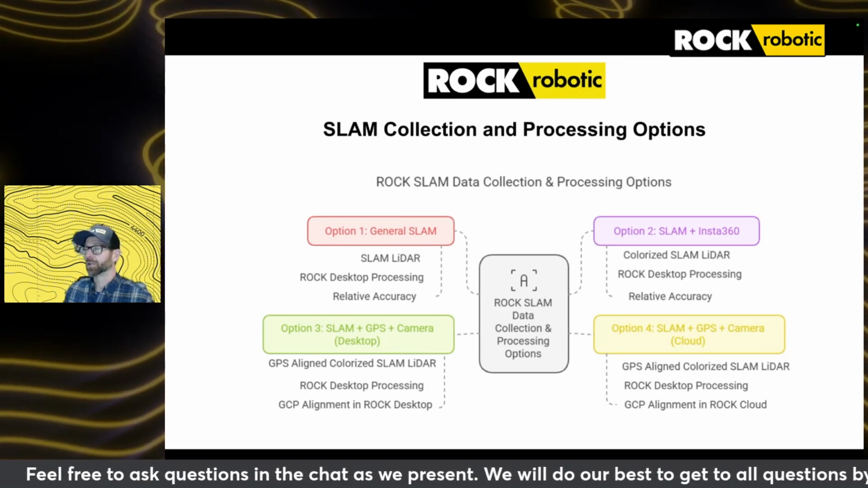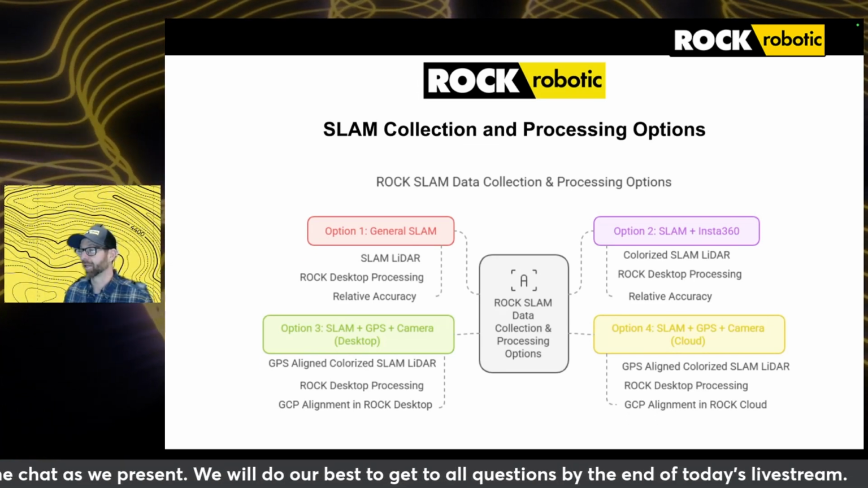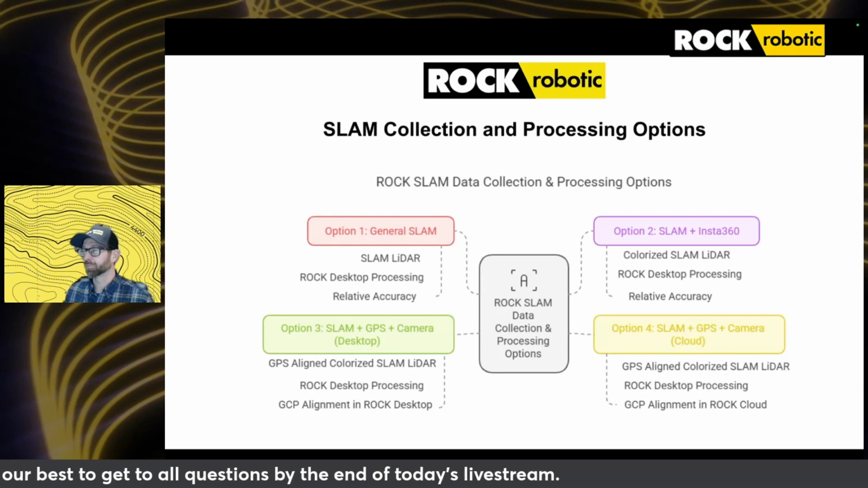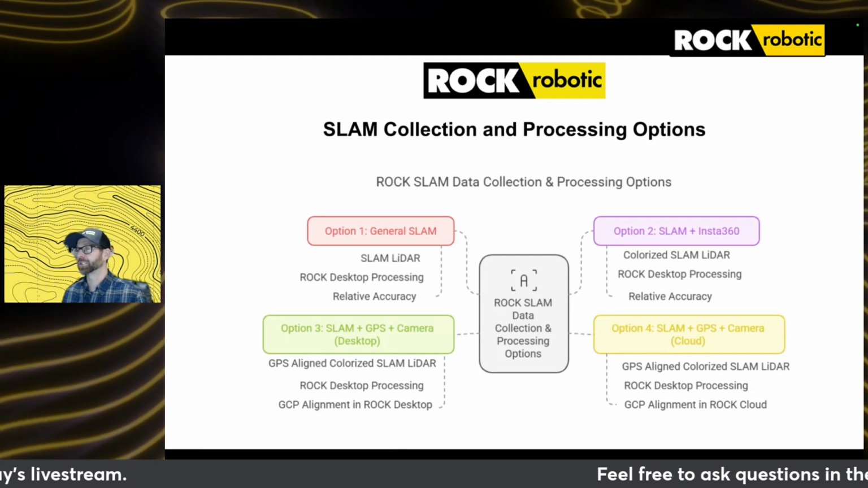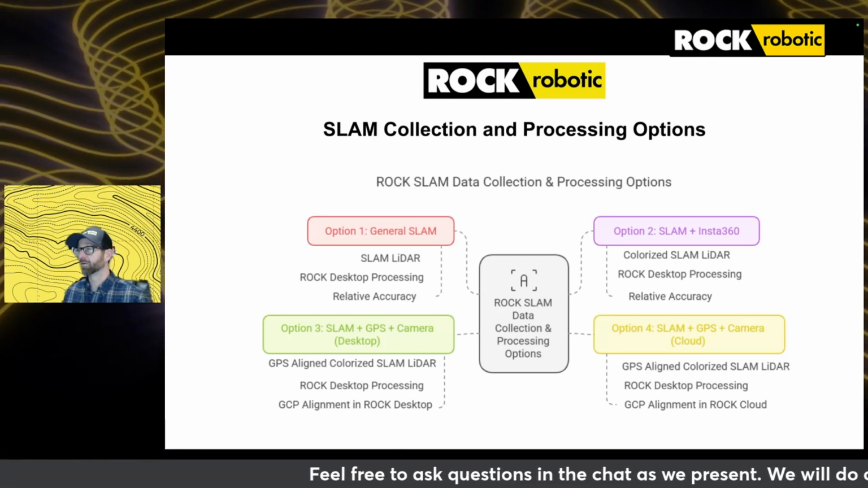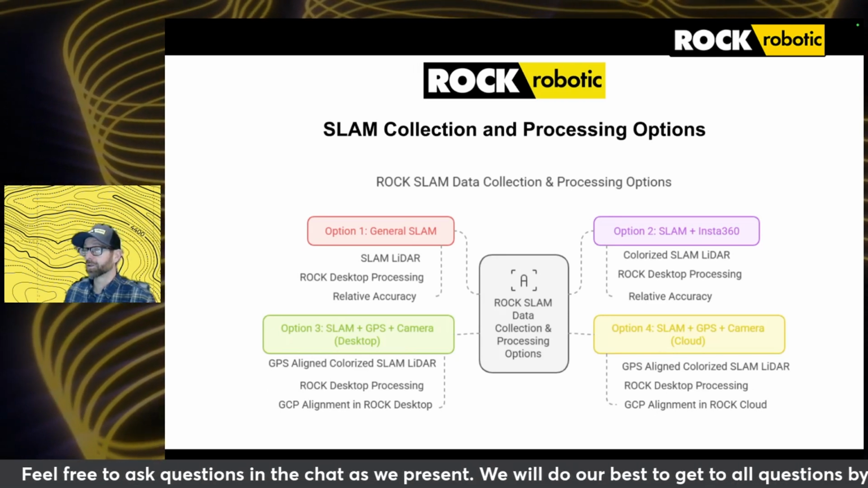So, it'll be exported in SLAM meters or SLAM feet. You have that option. Again, upload it to Rock Cloud, the compressed LAZ file, your photos, and in there you'll be able to inspect everything with not just elevation, intensity, GPS time, but also adding that additional layer of the RGB view. Now we're going to move to the third option.